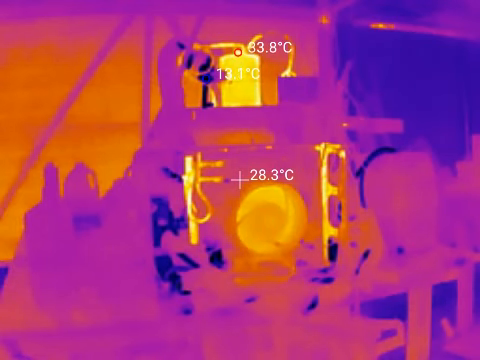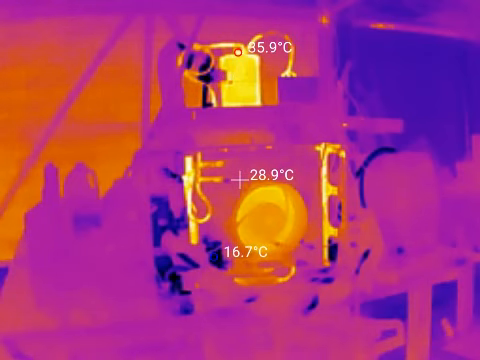You also see all the black stuff everywhere. That's the cold stuff getting colder. So the black blob you see to the lower left of the circular fan is just lit up 16.7. That's the thermal expansion valve, so theoretically that's the coldest part of the system.